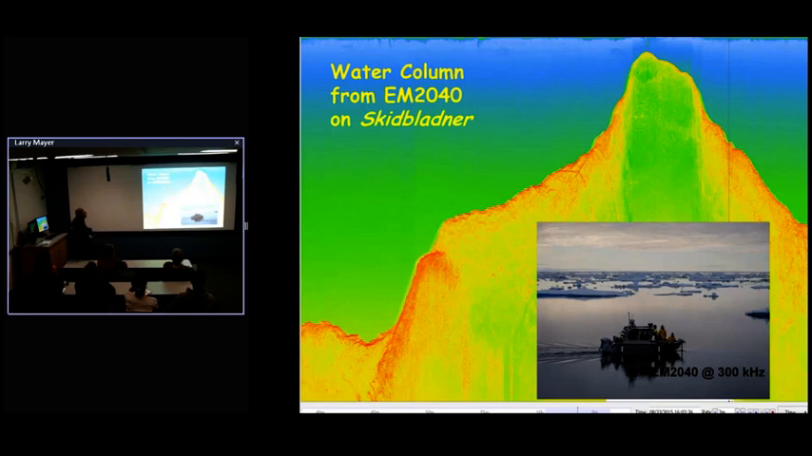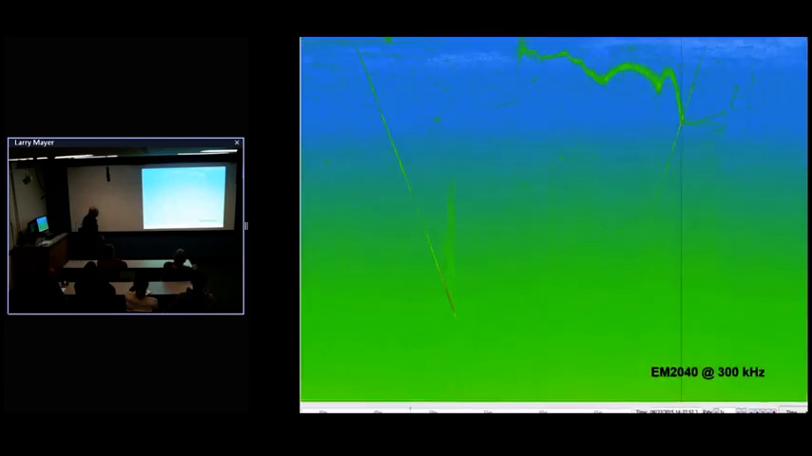And what I want to zoom in on is not the seafloor. I'll show you the seafloor in a minute. But what I was most intrigued with was the water column. The resolution in the water column in the 2040 was just spectacular. This is a stop for a CTD station, the CTD going down, the CTD coming up. Anybody have any idea what that is?